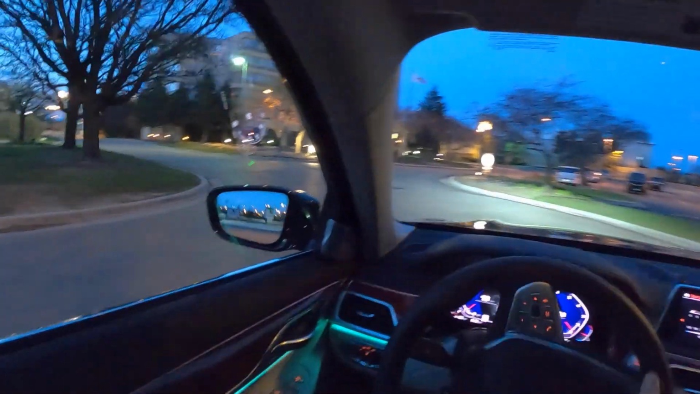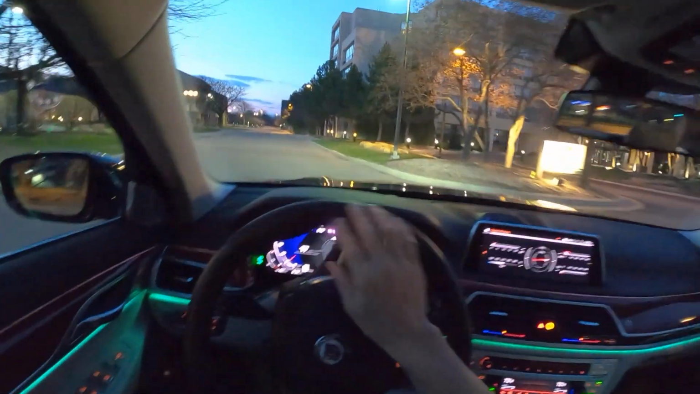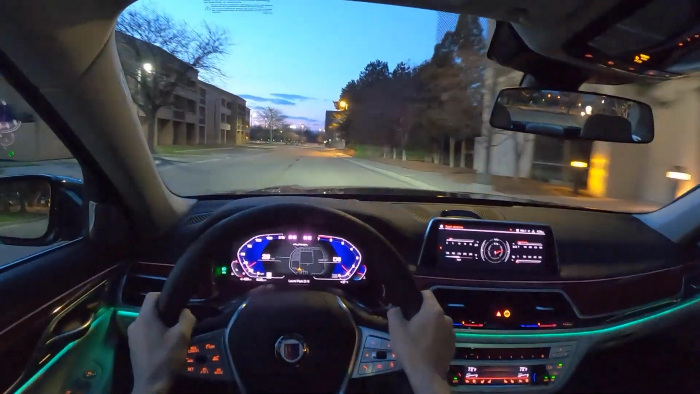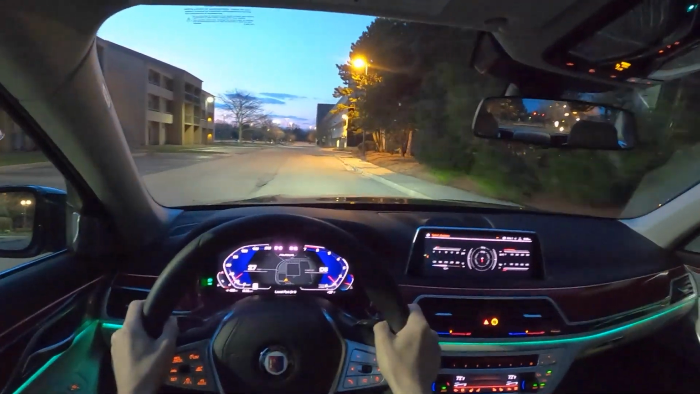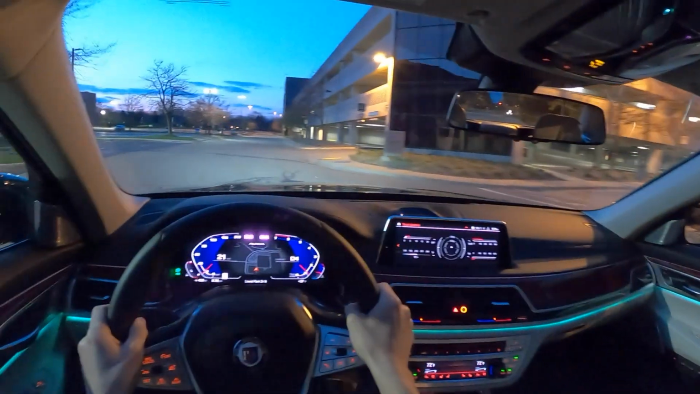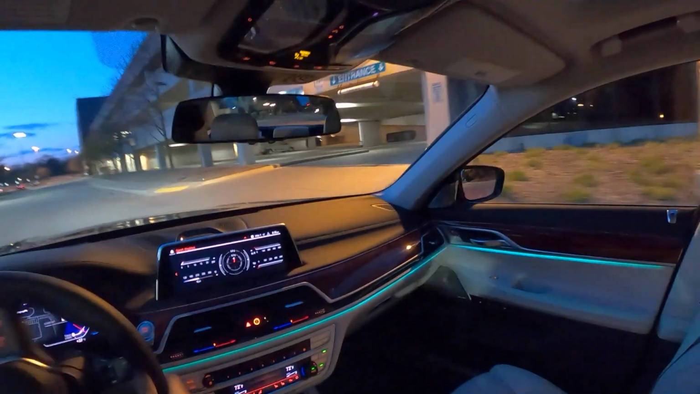Steering is light, pretty effortless. Also, this does have four-wheel steer, which definitely helps with its nimbleness and handling and agility around corners.